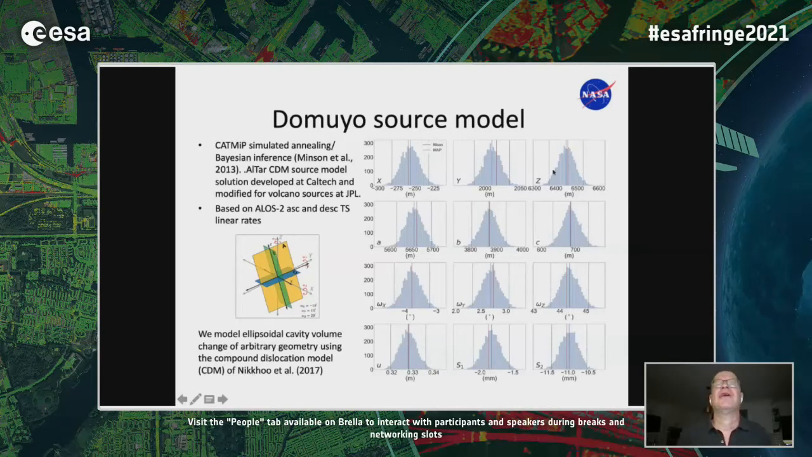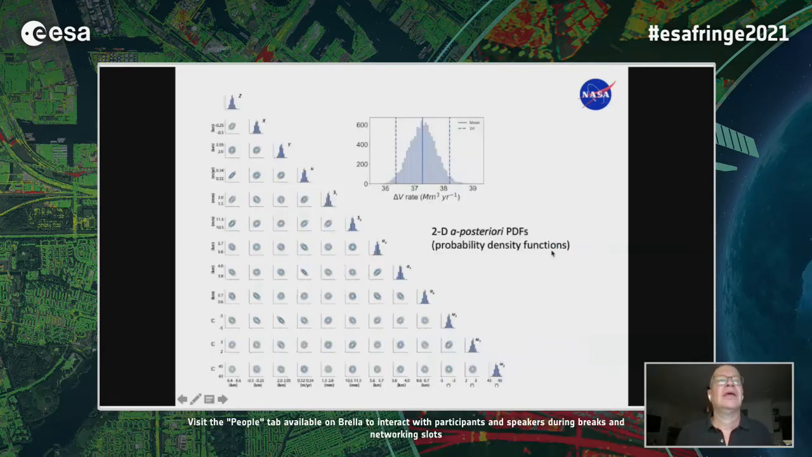So we use this Bayesian approach to estimate the parameters. And the key thing that we find is a source that's at about 6.5 kilometers, relatively tabular. The main thing I want to show you is that the volume change rate is over 37 million cubic meters per year, which is actually higher than has been estimated for Laguna del Maule.